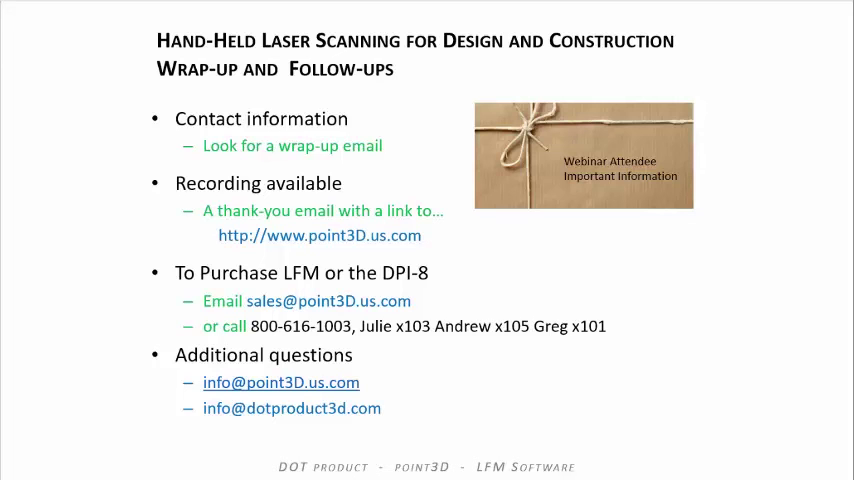Does this work with any tablet? What is the tablet that is being specified, and is there auxiliary storage for the tablet? So let's say you're doing a large project and you want to organize your data perhaps into different areas. Yes, the tablet itself is an NVIDIA Shield tablet. The complete kit is delivered with everything you need to start scanning.